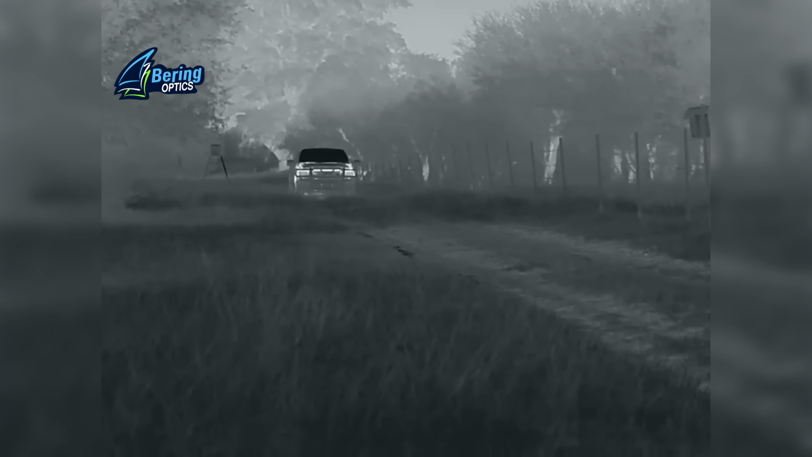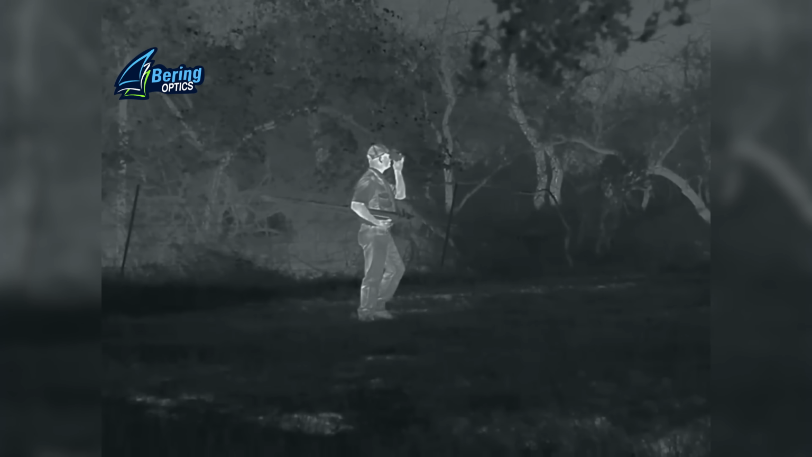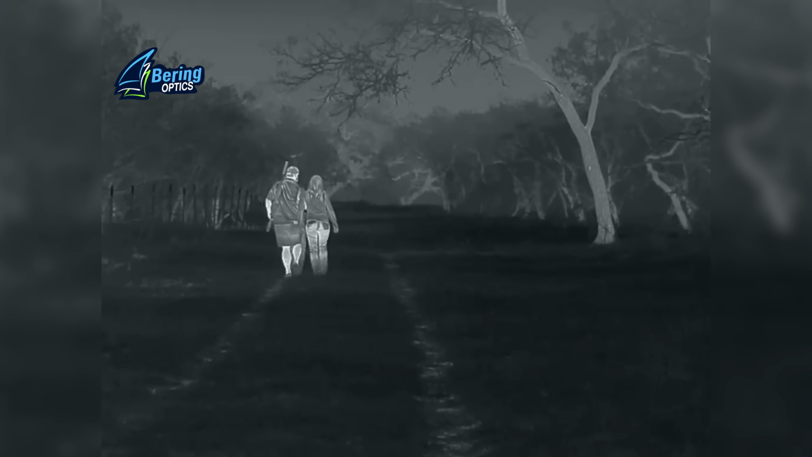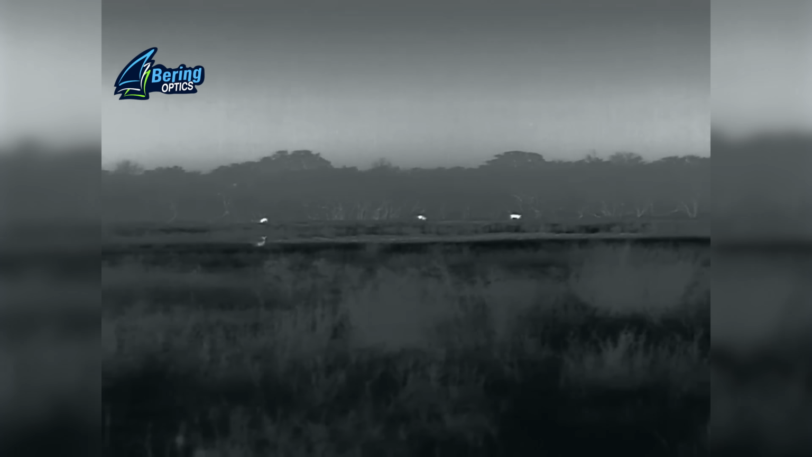All right, so now here's the deal. For those of you that have never been thermal hog hunting before, there's a lot to consider. First and foremost, bar none, is safety. Especially with Taylor because she's never done this before. So we're going to take our time. We're going to see if we can find some hogs, get in close, and line her up for a perfect shot.